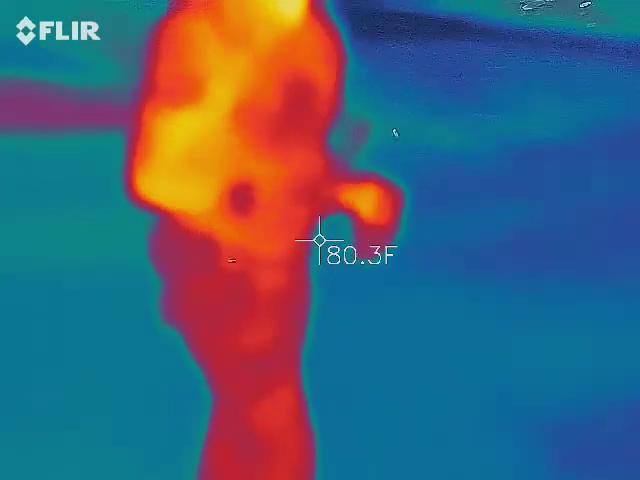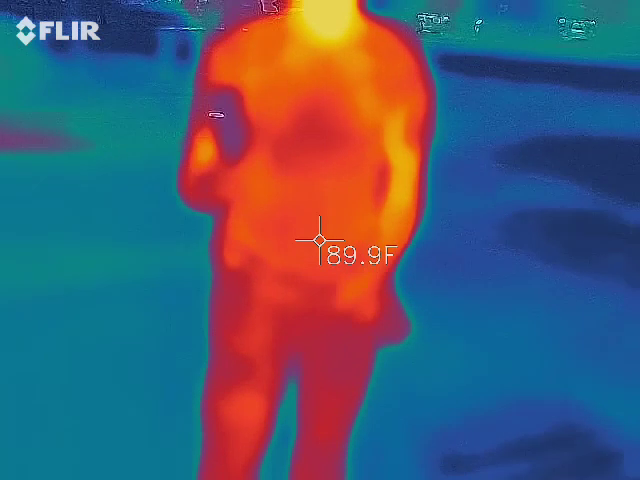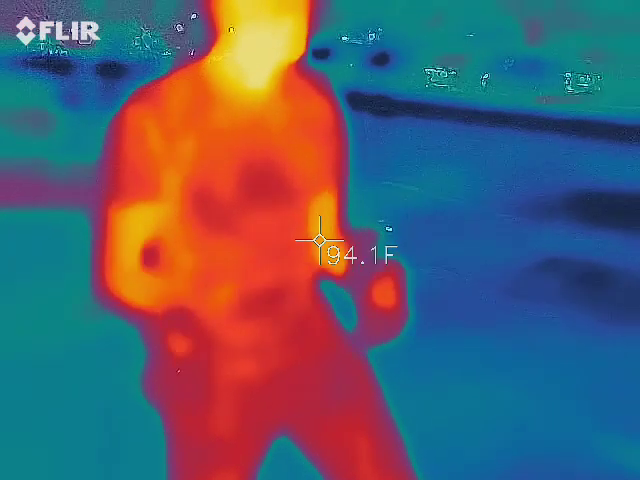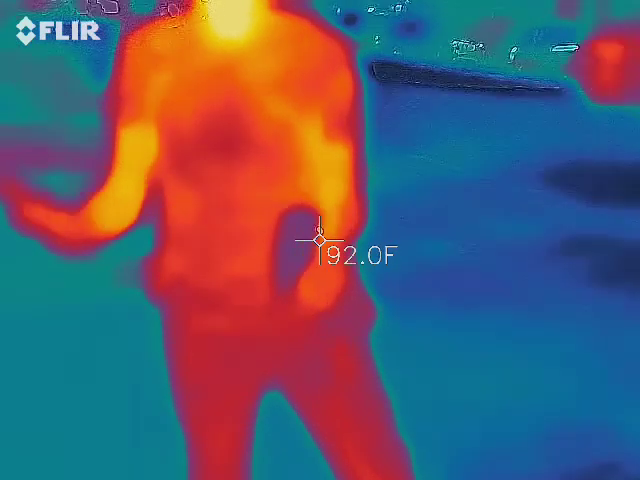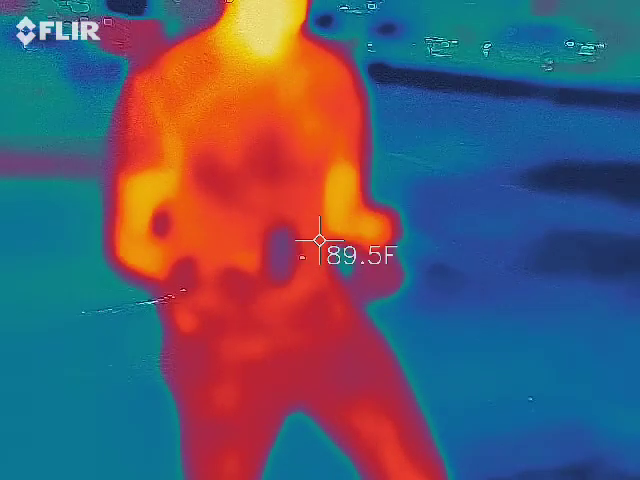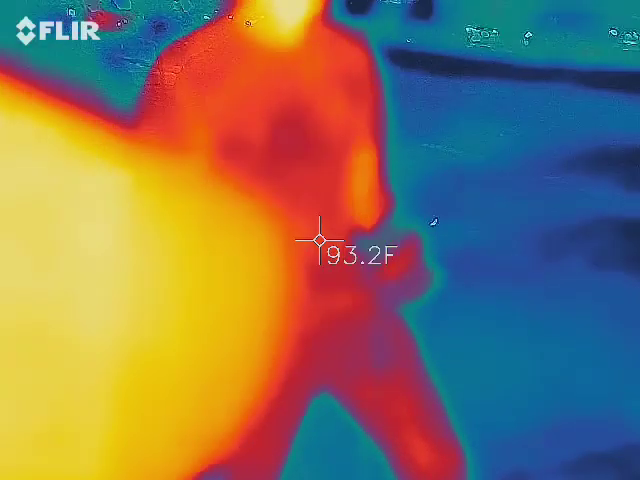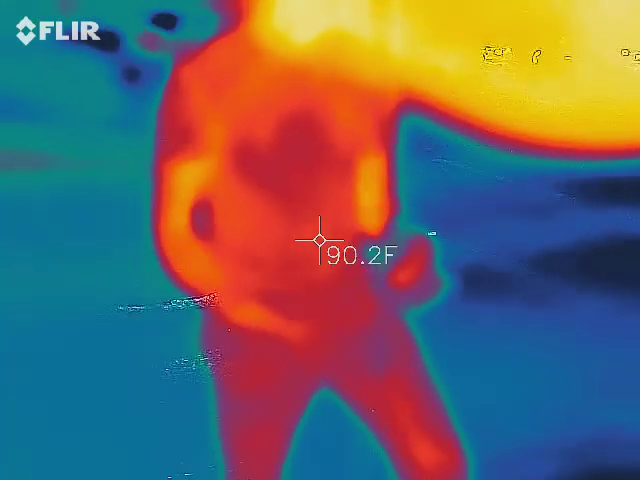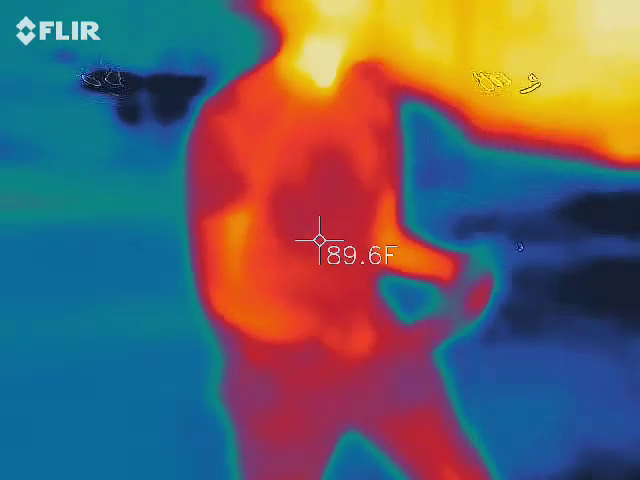EMF meters. We got a lot more devices to go through, guys. So, EMF meters. These are pretty common on your ghost hunting shows too, especially this particular model. So here's how these guys actually work because they never explain it. They're jerks like that. It actually measures 3 different types of electromagnetic fields. It's basically an invisible field that's going to be touching this device. The first one is natural. It comes from the earth.